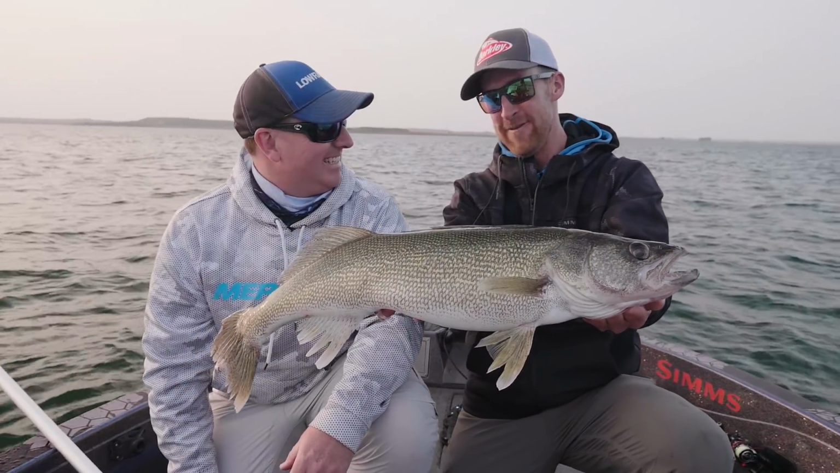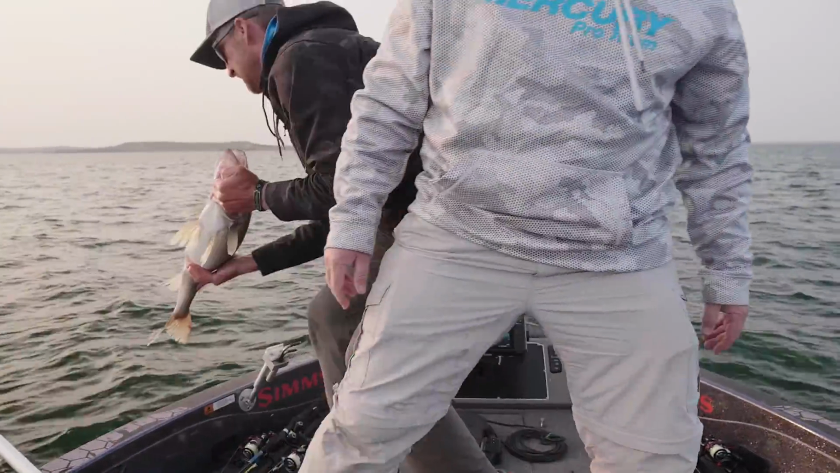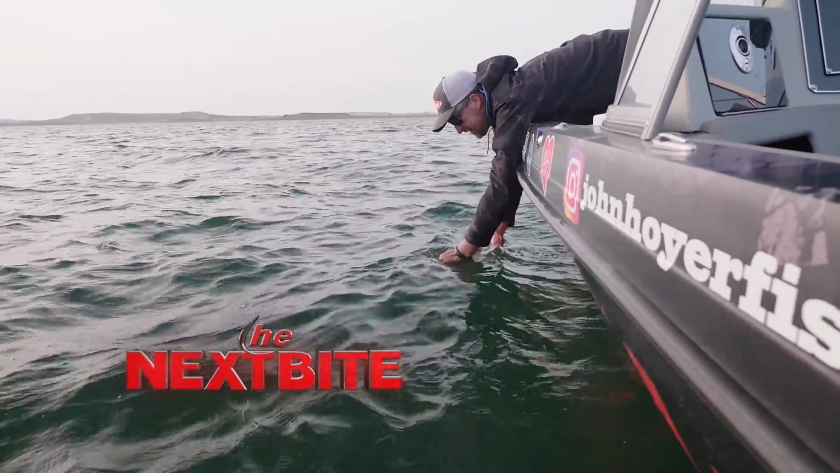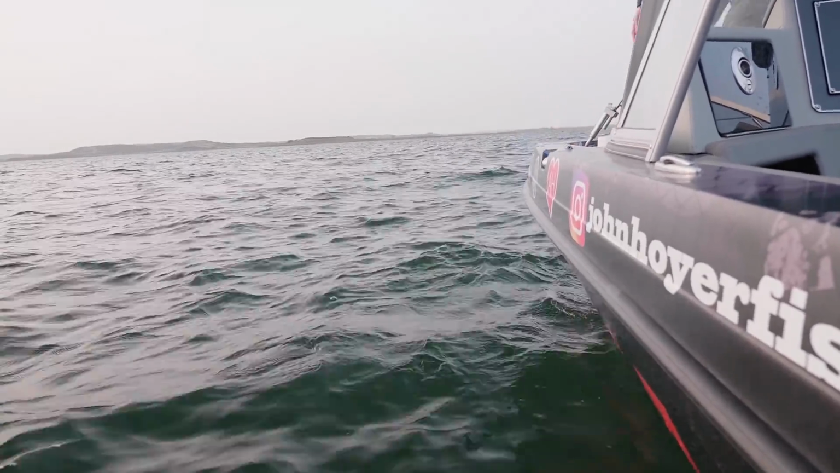All right, we got to get her back. It's your turn. Yeah, let's do it. I think this one can get even bigger. It's a beautiful Fort Peck walleye there. Oh, see you later. Wow.